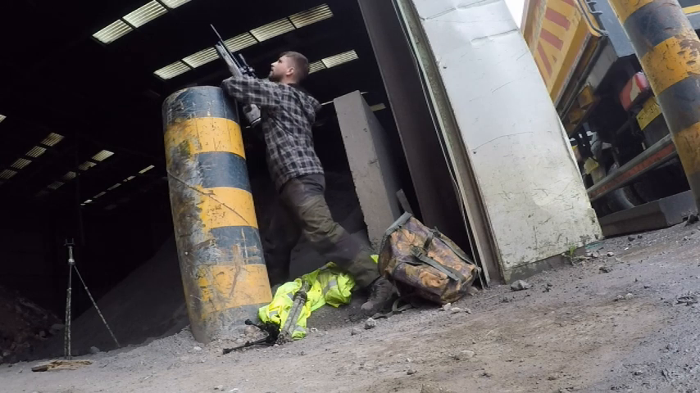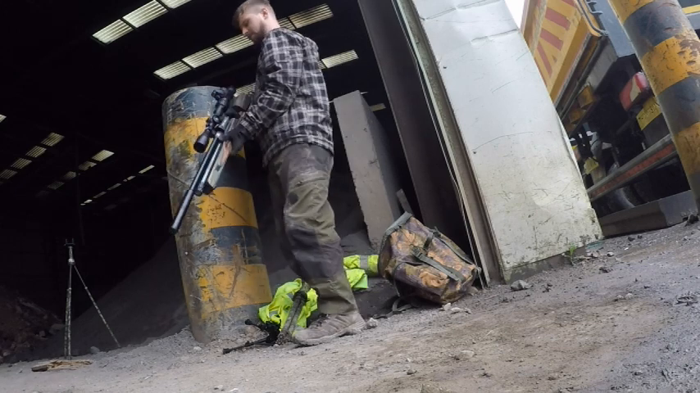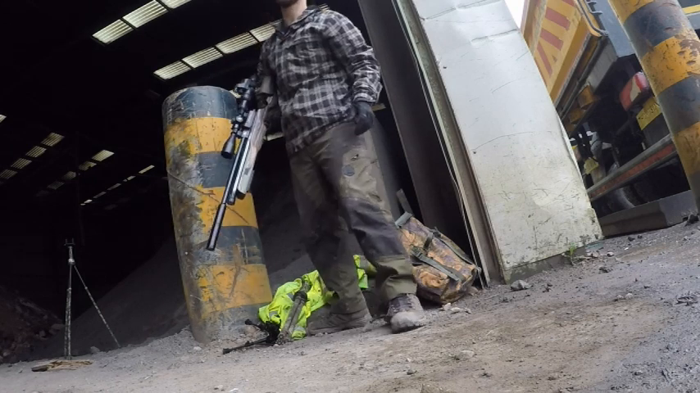But it worked perfect, and I take this one down. Good shot. It landed right next to me. There you go.